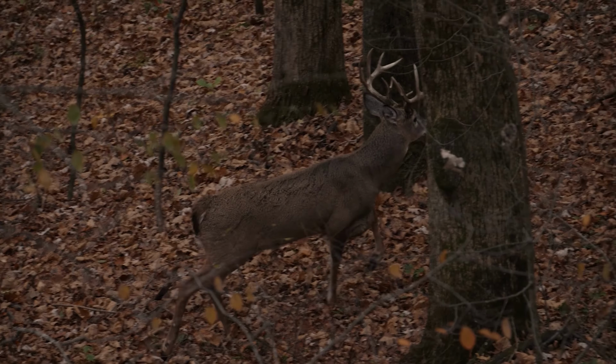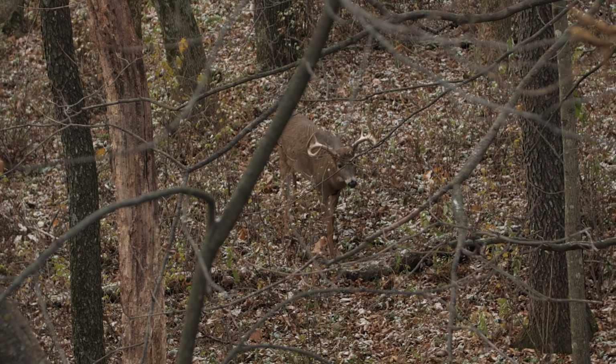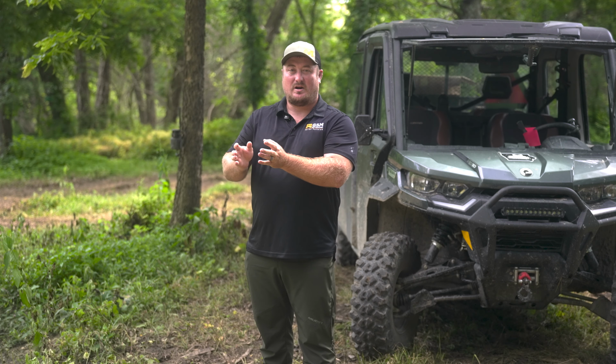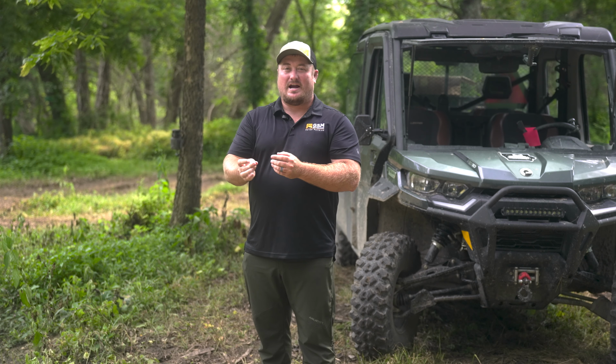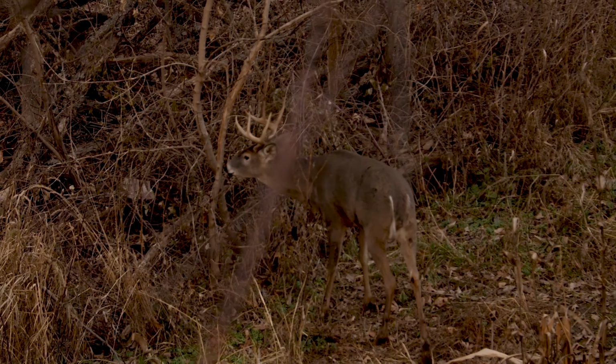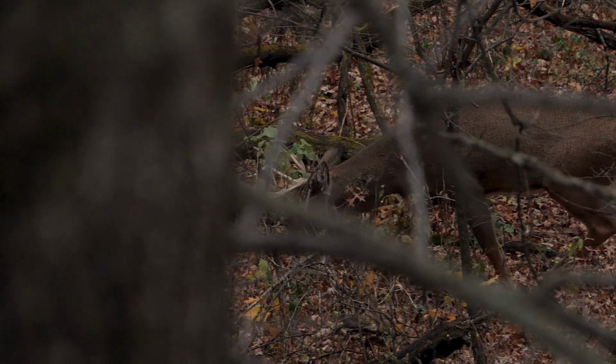If you've got a big cold front pushing through, the season's here, I'm gonna make sure I'm out in the field and hunting based on what those trail cameras are telling me. Even if there's been nocturnal movement prior, it just takes the right day to get him on his feet in daytime.